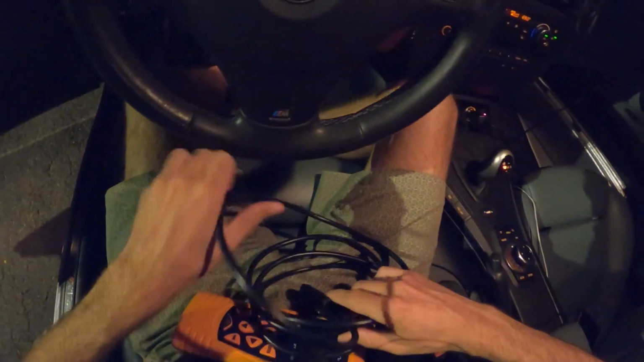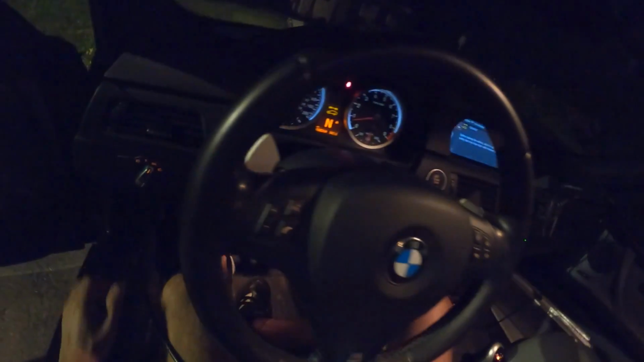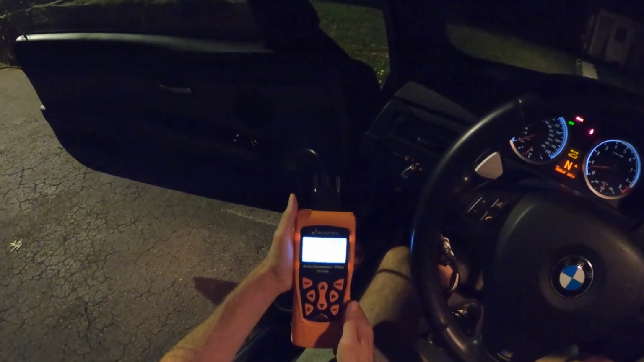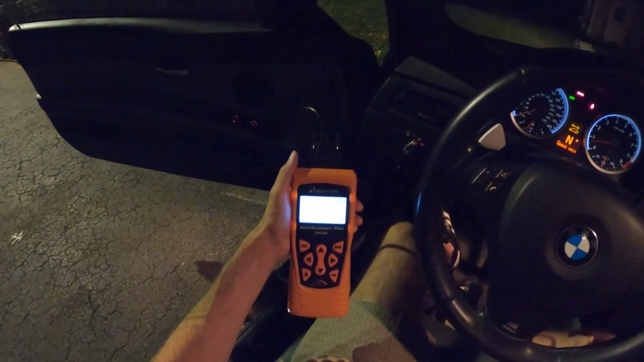All right, let's pop on the OBD2 reader. We should have completed the drive cycle, and we should see that all of the monitors are complete. This is old, man. Still 3 incomplete. So we have not done the job.